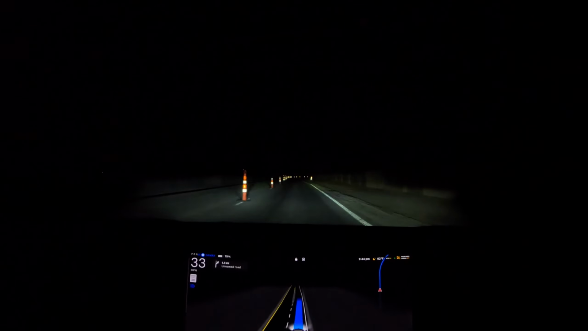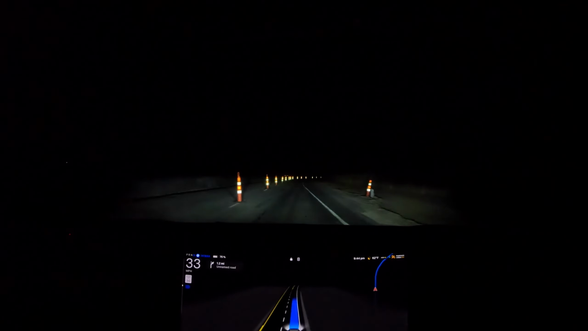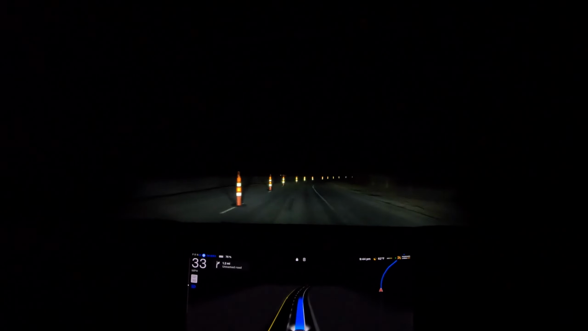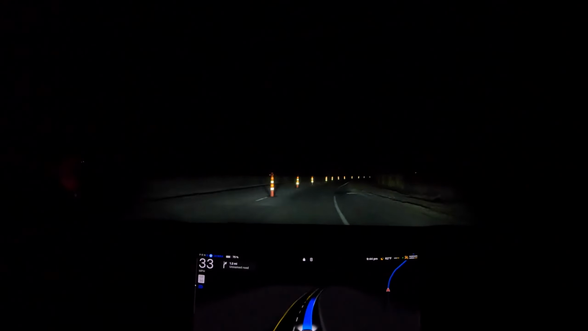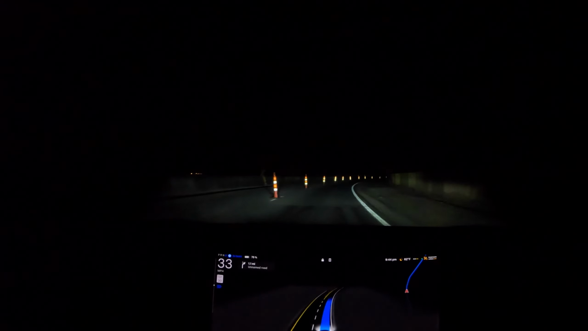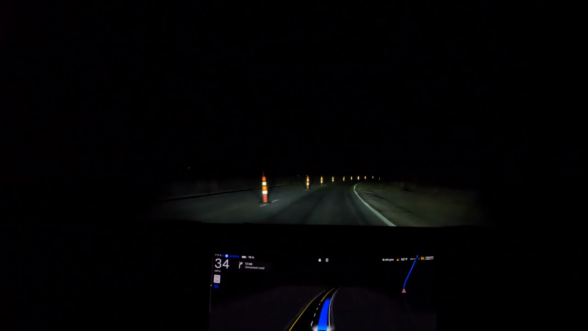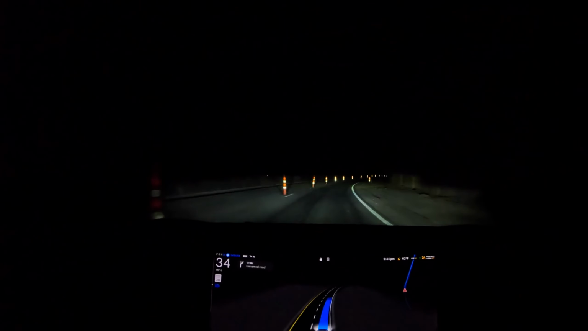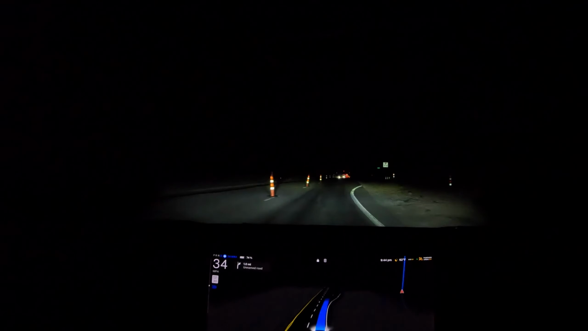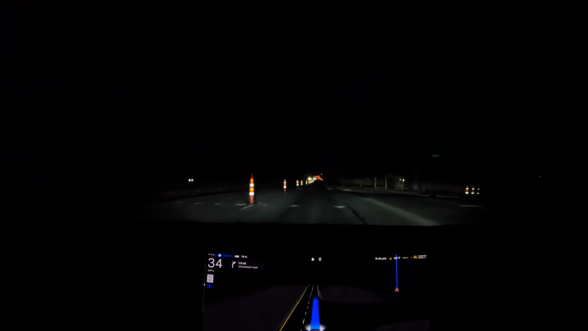Yeah, I don't know. I've never driven this portion at night, but it's handling it pretty well considering it's not the most well outlined. And there's a lot of transitions with, you know, how the lane is blocked. So that's pretty cool. I can appreciate that.